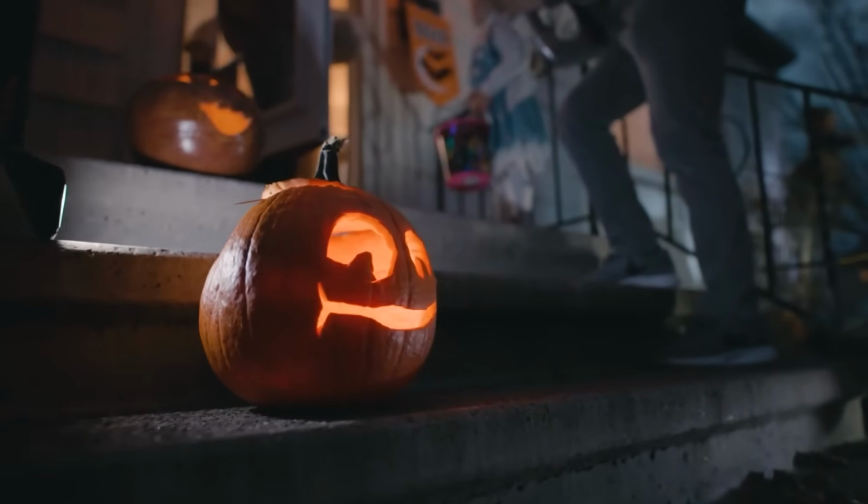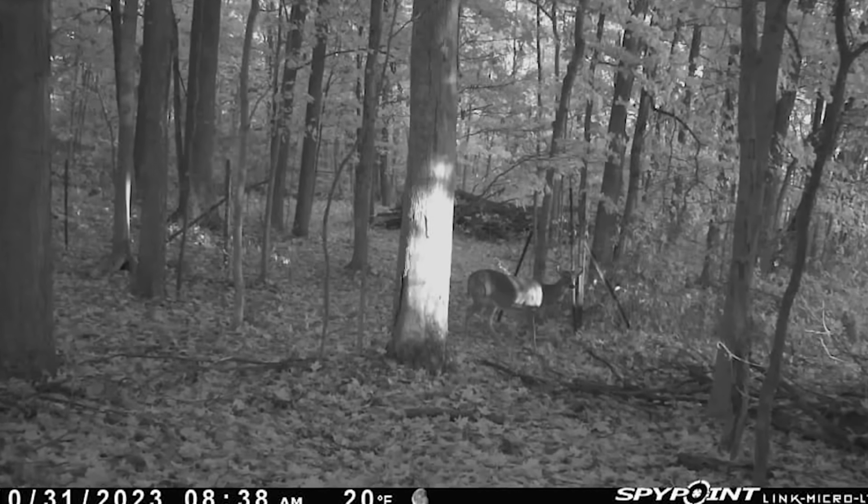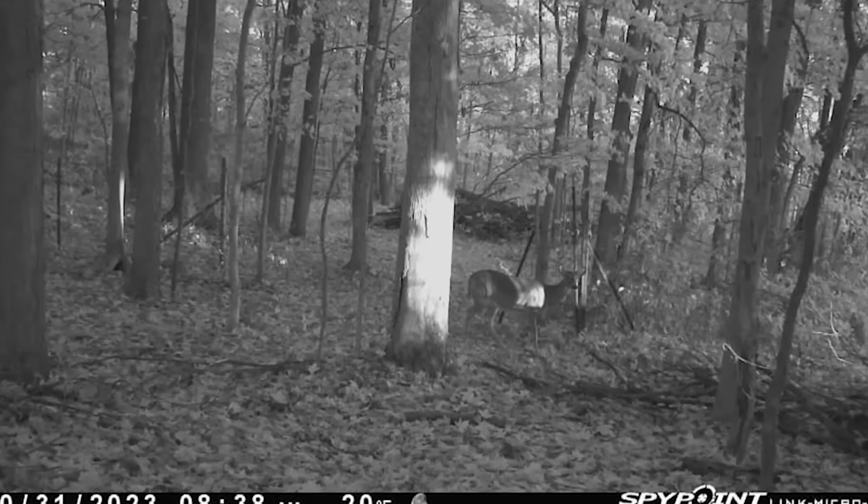Number 3. Halloween Ghost. Captured, of course, on Halloween Day 2023, this eerie image shows what appears to be a ghostly figure, a ghostly white figure clinging onto an old tree.